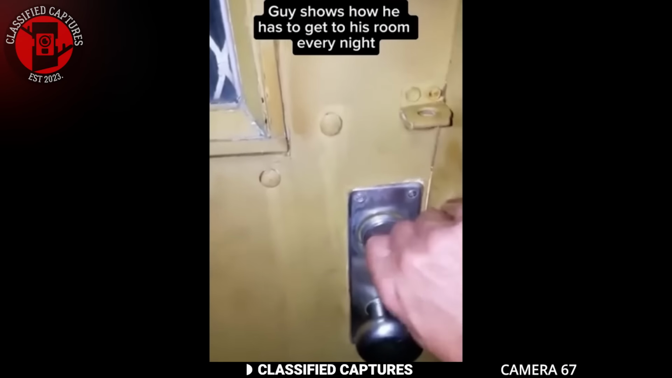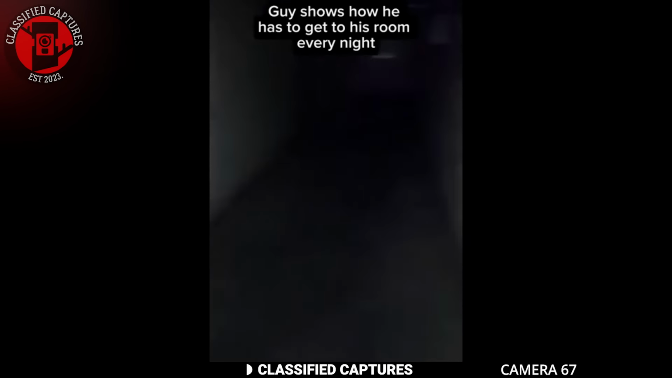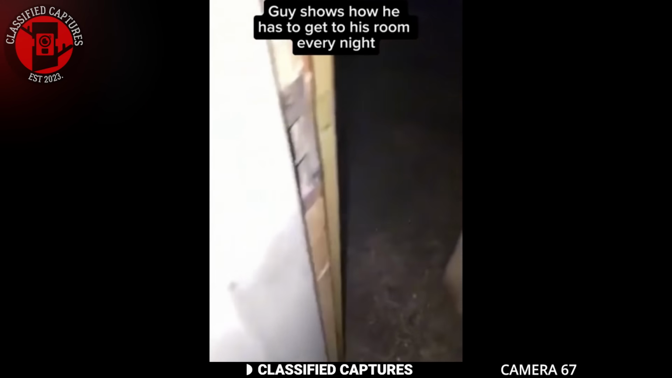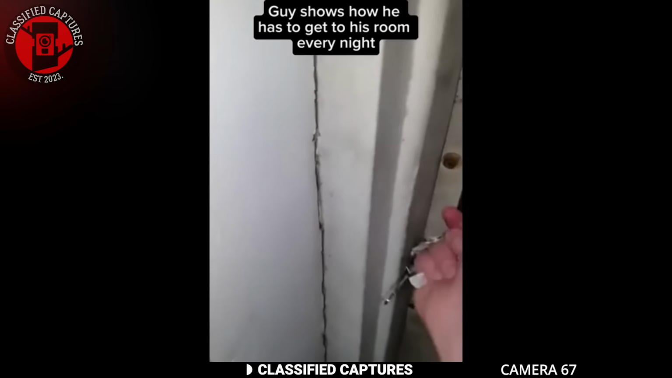A man takes a video of how he gets to his room when he gets home. It's not clear if he lives in a house or an apartment, but the turns and stairs he has to take make it look like a journey of doom. Take a look at what I'm talking about.